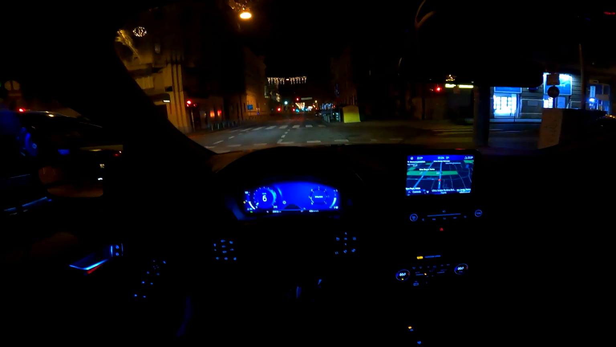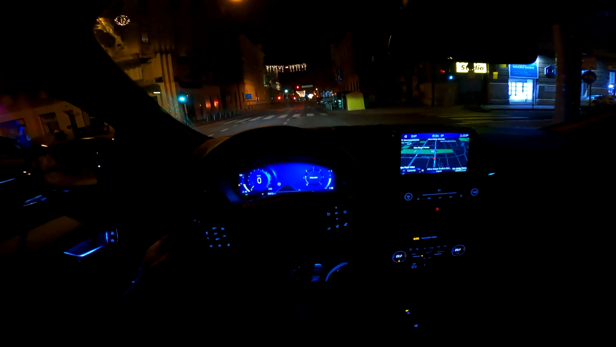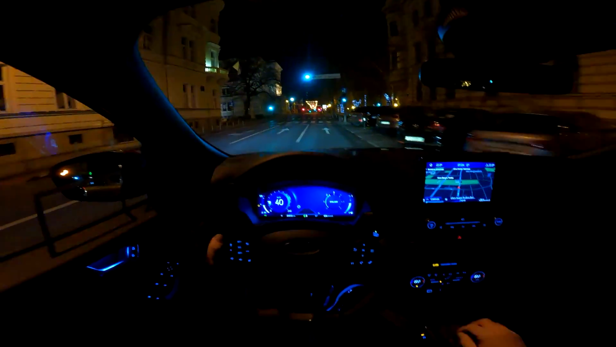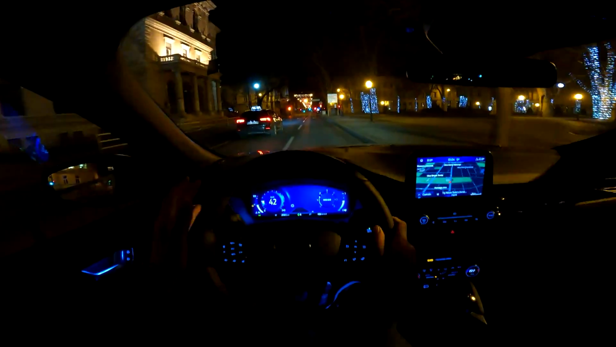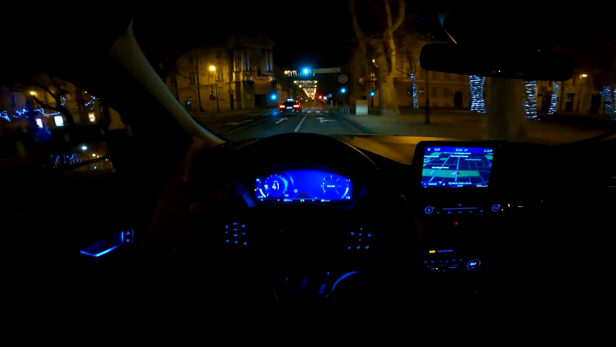All right, and now we got a car, actually another Ford, next to us, and I will try to demonstrate to you the blind spot monitor. You see now it is blinking here, and if I were to turn on the indicator, then it would start to blink. So it's warning you that there is a car here. Don't do the lane change.